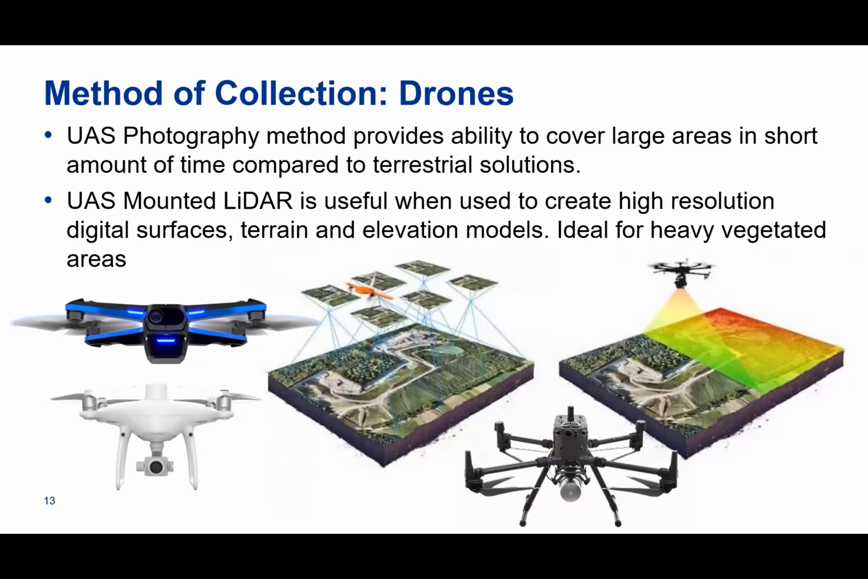If there's a lot of coverage, I mean by that, a lot of trees, a lot of brush, it can't penetrate that, right? Because it's just a camera. It's just working by line of sight. So in that case, you would use something like a LiDAR mounted drone. With the drone mounted LiDAR, you can actually penetrate through shrubs, through vegetation, heavy vegetation. This is excellent for if you're doing something like a wetland study.